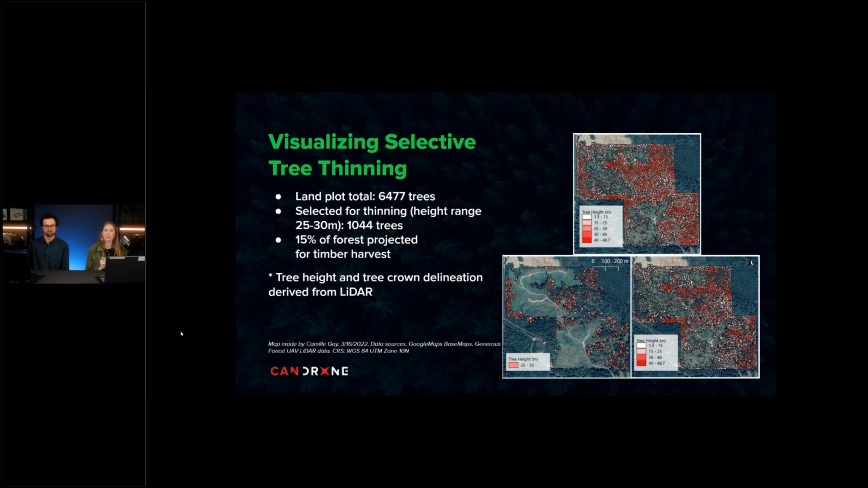So to do this, we chose trees ranging from 25 to 30 meters tall. And to visualize this thinning on the map, at the top you can see the entire forest by tree height, ranging from 1.3 meters to the tallest tree being 48.7 meters. And then on the bottom left, this map is showcasing the trees selected for harvest to thin for the forest structure. And then on the bottom right, you can see the distribution of trees after the thinning has occurred. So as you can see here, 15% of the trees equates to just over 1,000 trees selected for harvest.